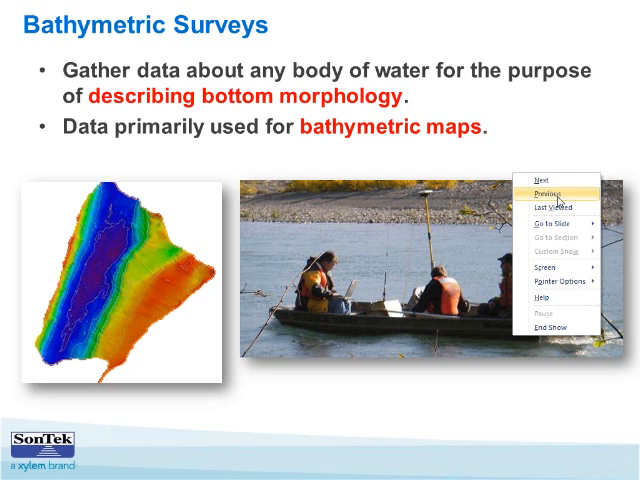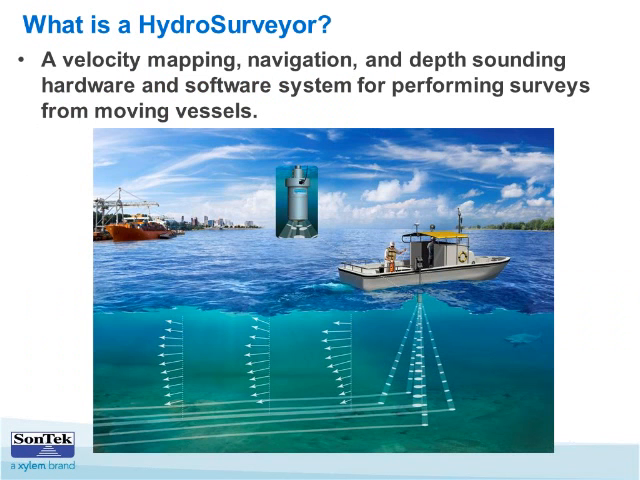Actually, can you go back, Isaac, for just one second? So there's a lot going on in this slide, and you'll hit on it a bit later. But conceptually, all of these arrows point to the vectors, the flow vectors that are being measured by the M9, and all of these things are also happening when RiverSurveyor is at work. We're measuring a profile of the velocity at different levels in the water column. And we're also measuring the depth.